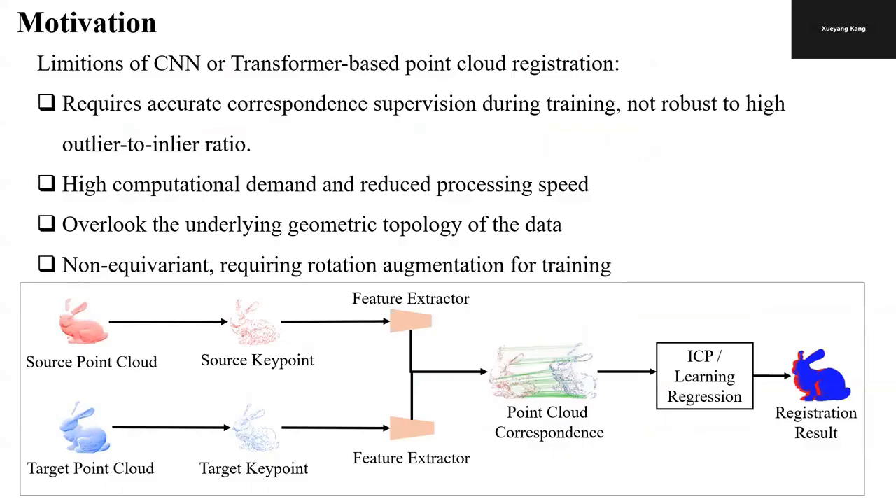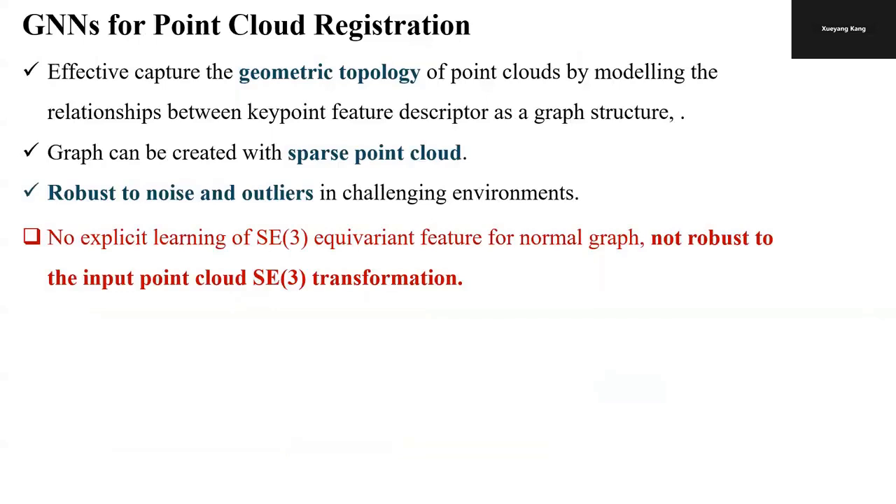Our motivation is that traditional CNN and transformer-based models for point cloud registration have several limitations. The figure below illustrates a standard pipeline for point cloud registration. They require accurate correspondence supervision during training. They are not robust to high outlier to inlier ratios and suffer from high computation demands. They also overlook the underlying geometric topology of data and often require extensive rotation augmentation to handle SE3 transformations.